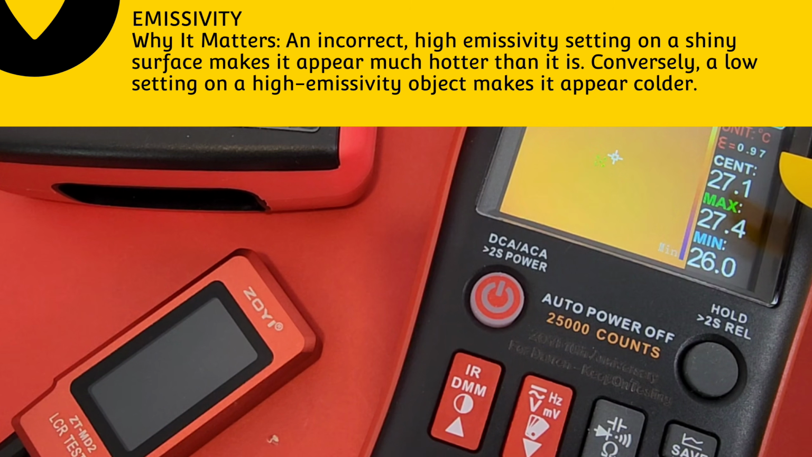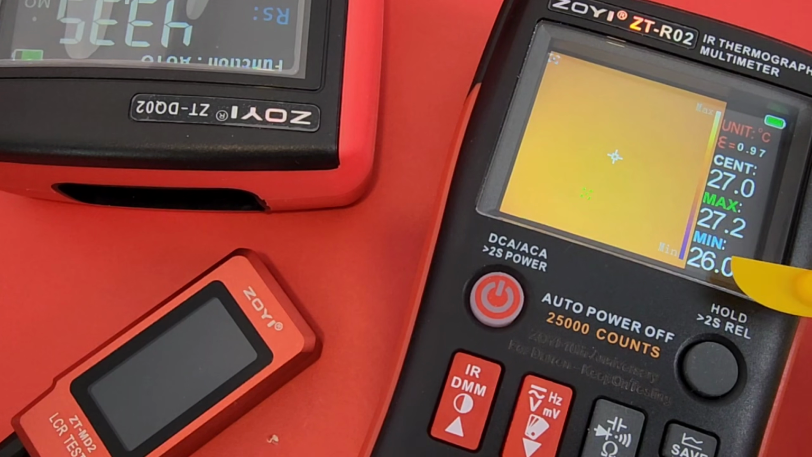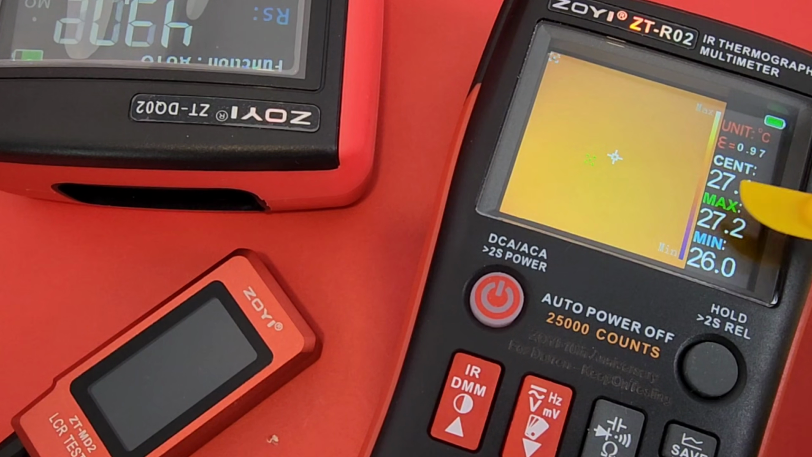Emissivity is important. If you've seen my previous reviews, check out the emissivity depending on what it is you are thermal imaging. It does make a difference in terms of the image you're going to get. Here we have the temperature as well, the hot zones, maximum, min, everything ideally located here on the right.